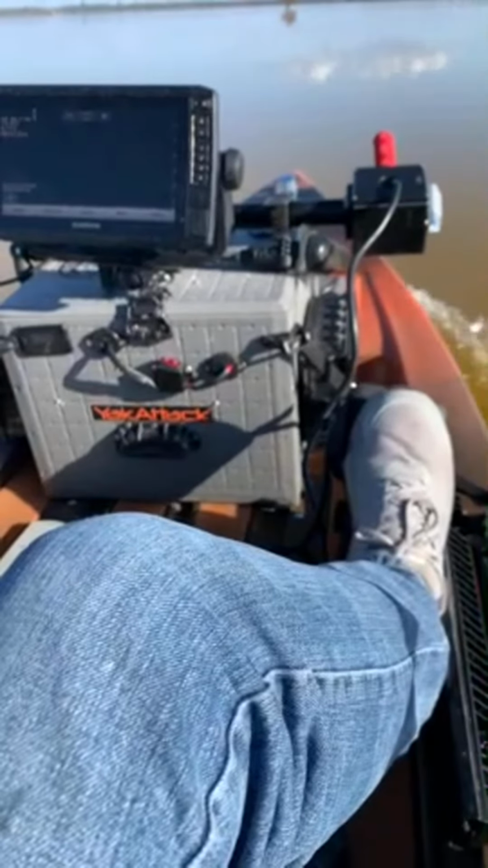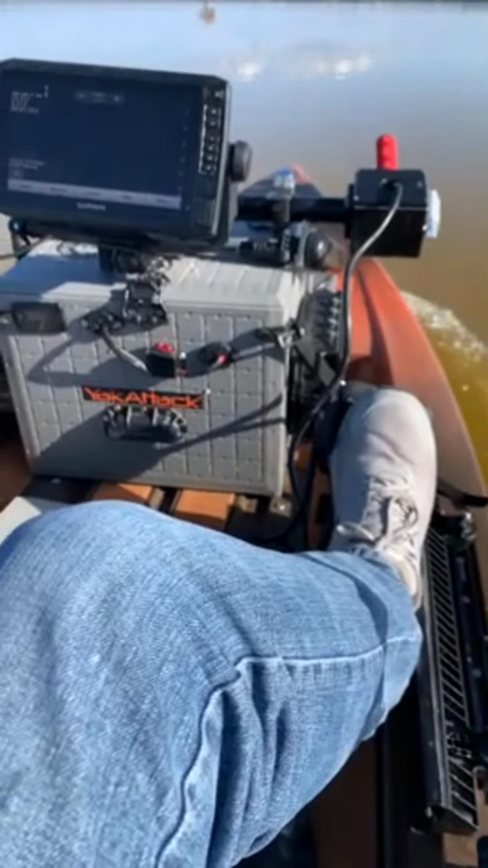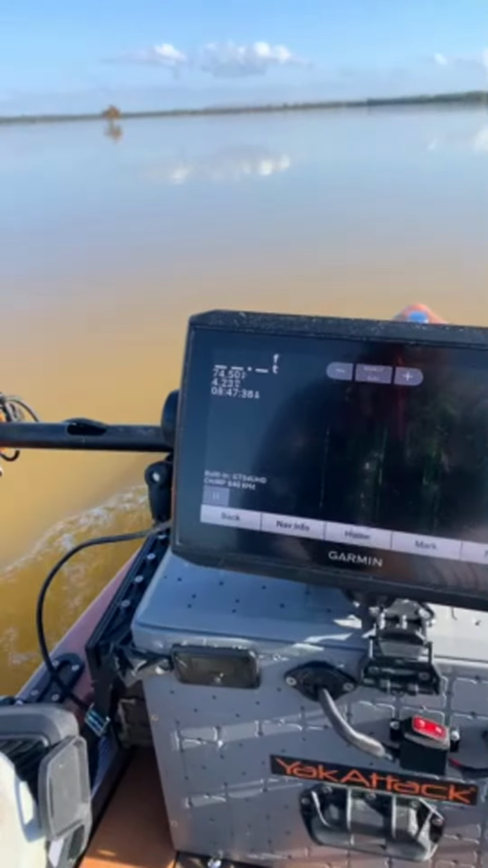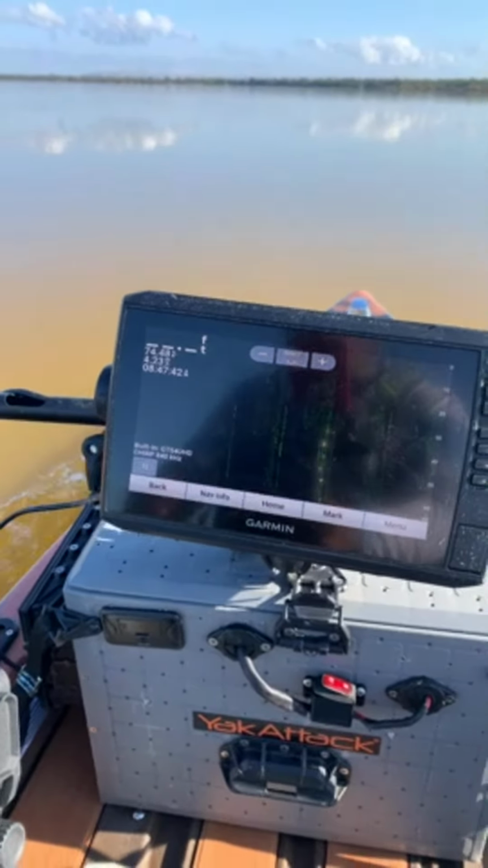All right, that's 50%, and I'm getting 4.19. So 50% is exactly what I get on my other motor. Well, that's what I was getting yesterday, 4.20, 4.30.